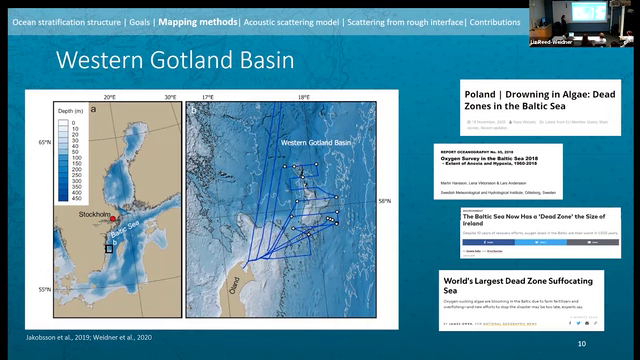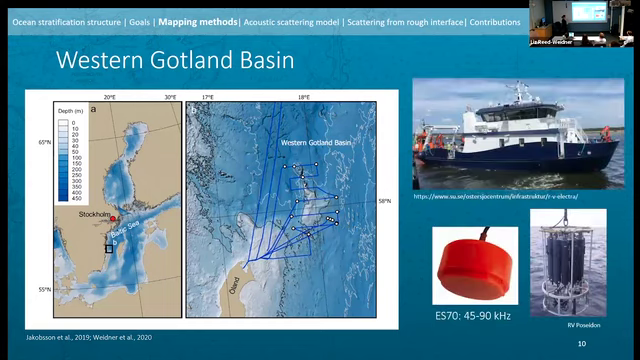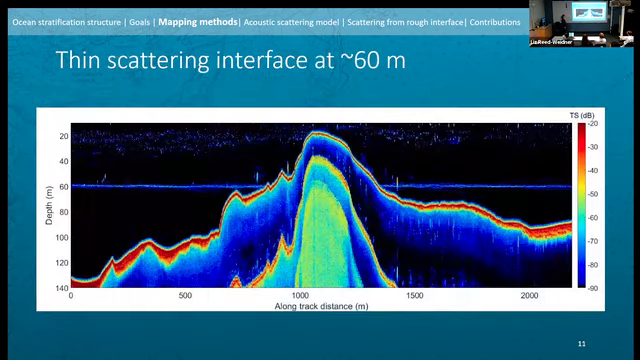And we worked in the Western Gotland Basin, which is a region that is known for not only permanent low oxygen conditions in the bottom waters, but that oxygen is linked to very strong stratification structure. So we collected data on RV Electra using a broadband system sweeping from 45 to 90 kilohertz along all these track lines. The positions here are the positions of direct sampling of the water column using a CTD probe. And wherever we were, we observed in the water column this very thin horizontal scattering interface. It ranged between depths of about 50 to 70 meters. You see here it's at 60 meters. And this agrees with the general position of the stratification interface in the literature.